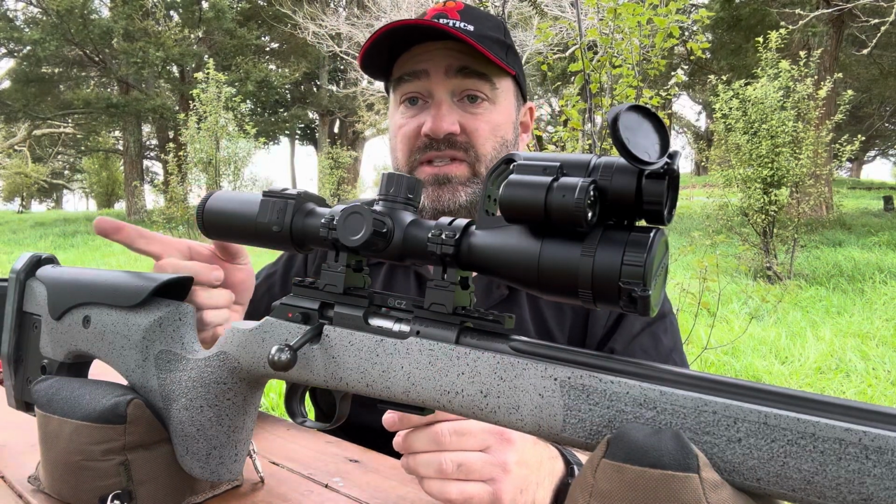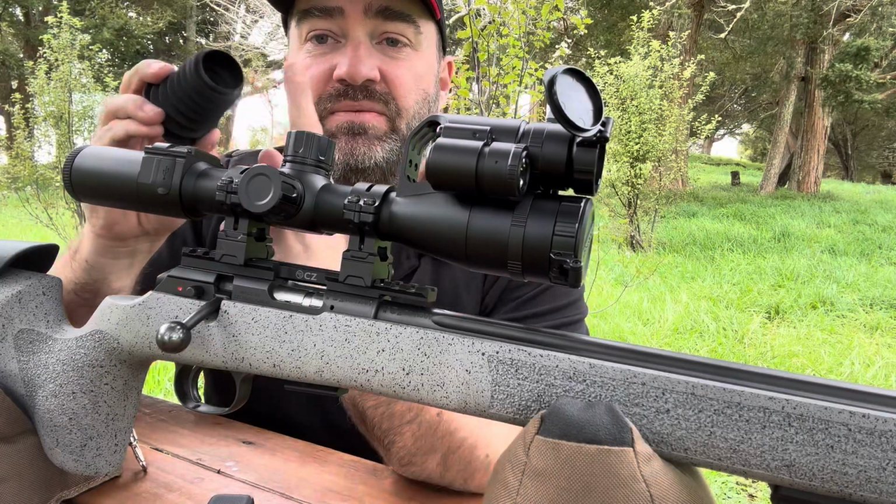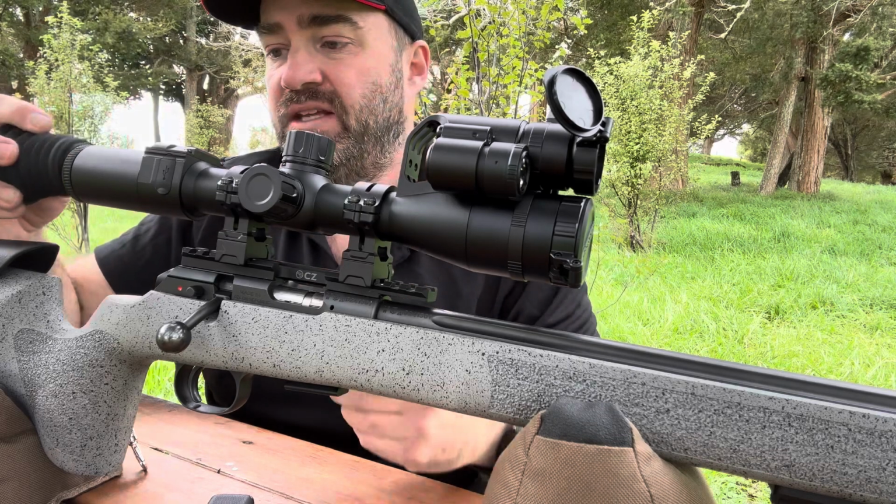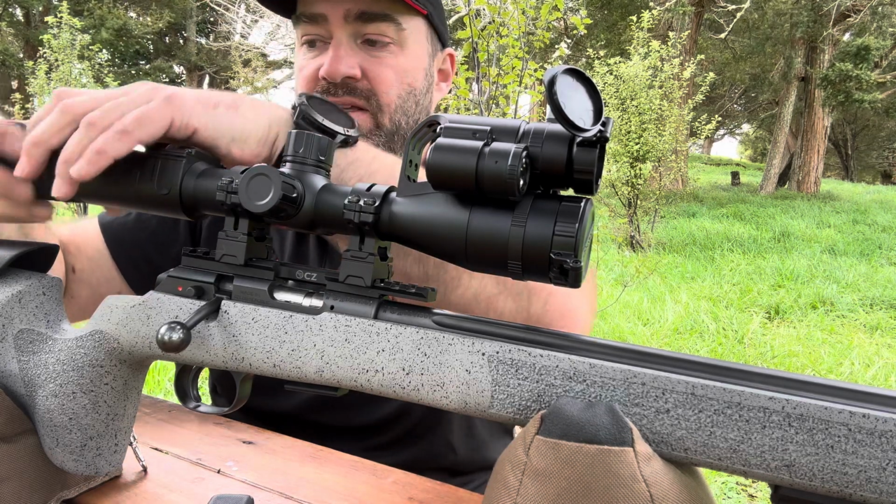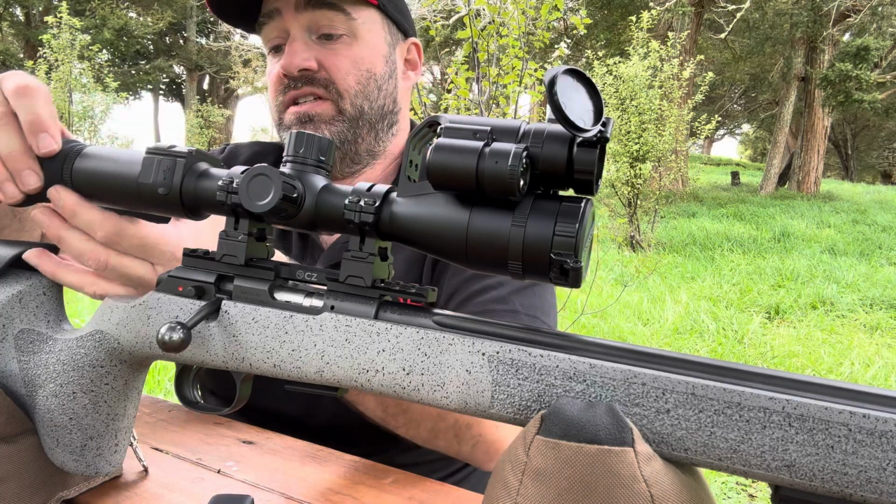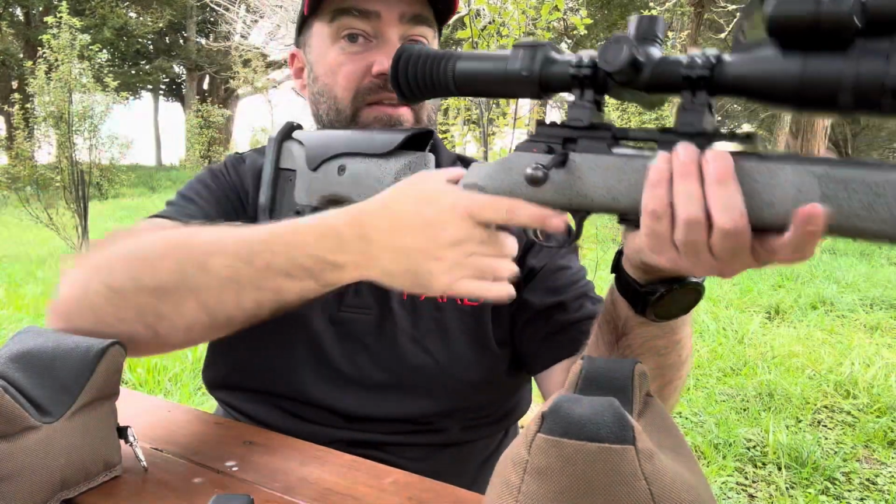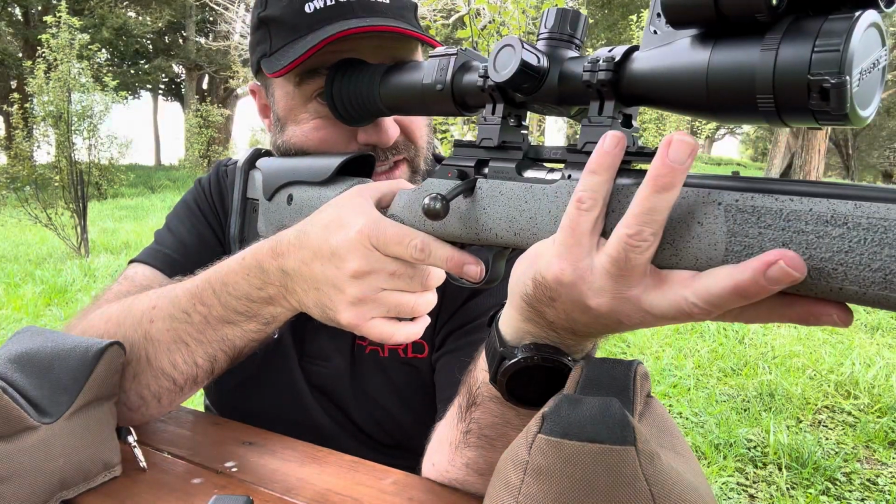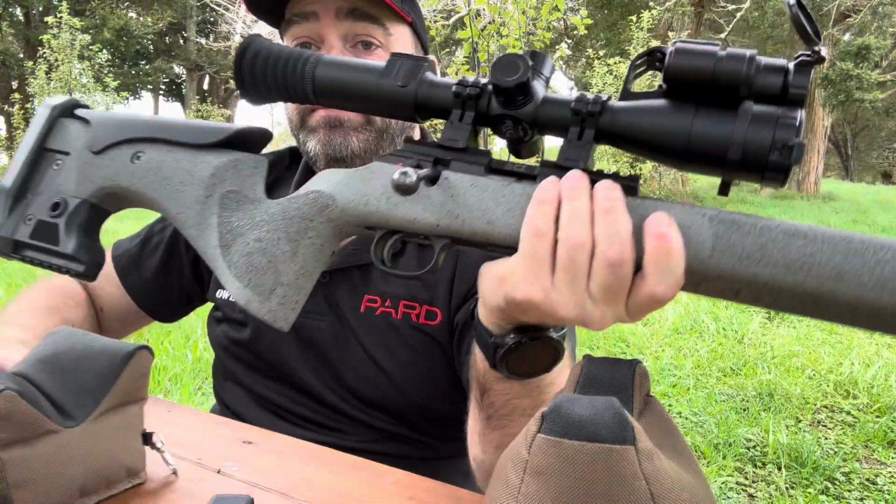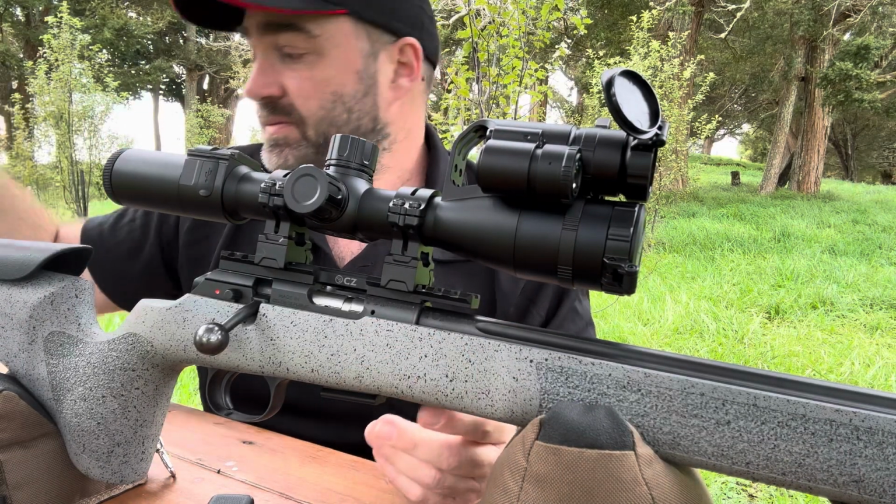During the night, you can put a rubber eyepiece on and it will just screw in. There's your eyepiece. Now the neat feature is it has a little thread, so you can literally screw it in when you're not trying to do it cock-handed. And then you've got your eyepiece to shield any light, but during the day you can just take it off.